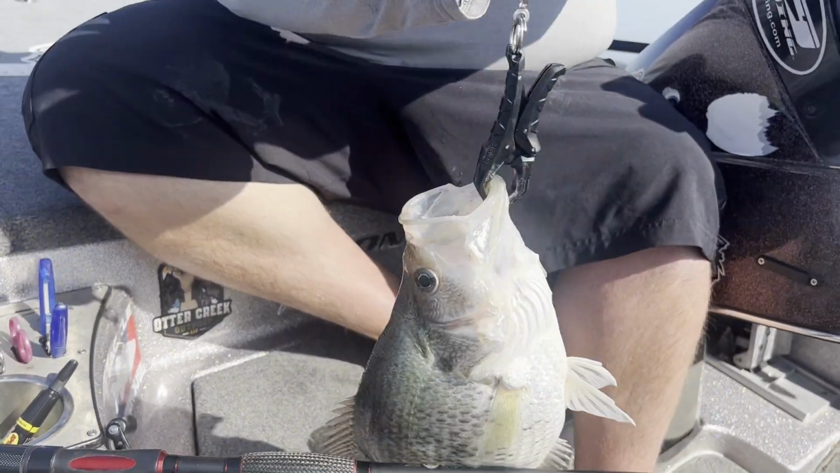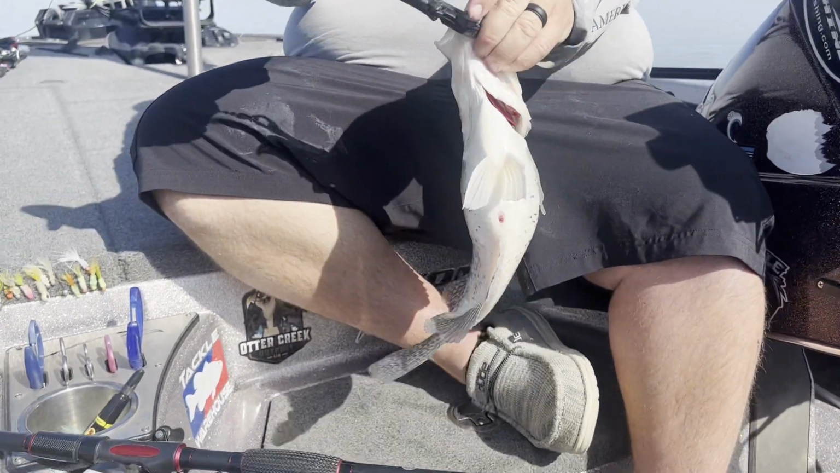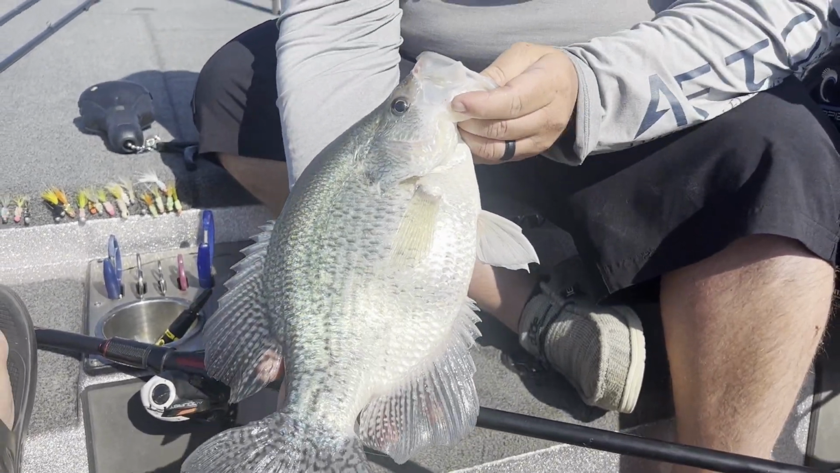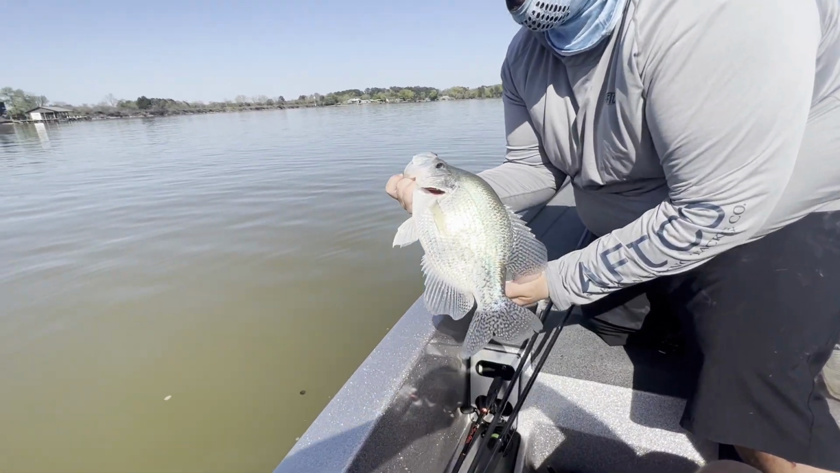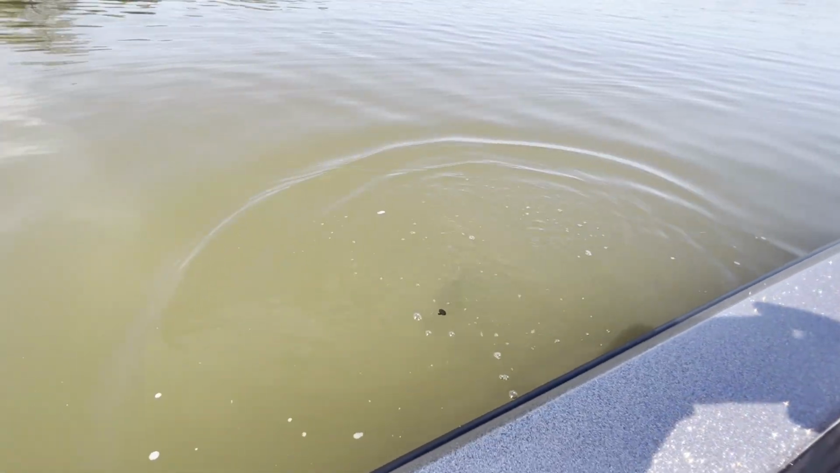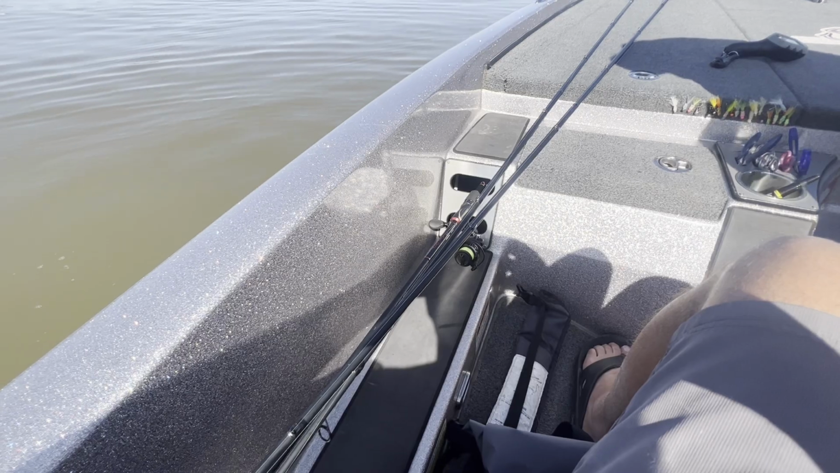What's that one way shallow? See that scale? 295. Look out. I'm trying to stay pointed down at the ground so we don't give your spot away. Big old hybrid hammer right there. Hey y'all, these big fish like this, the best way to preserve them is by doing that right there, letting them go and living. She's gonna go back, spawn, let her eggs go, and hopefully in future years you got more fish like that.